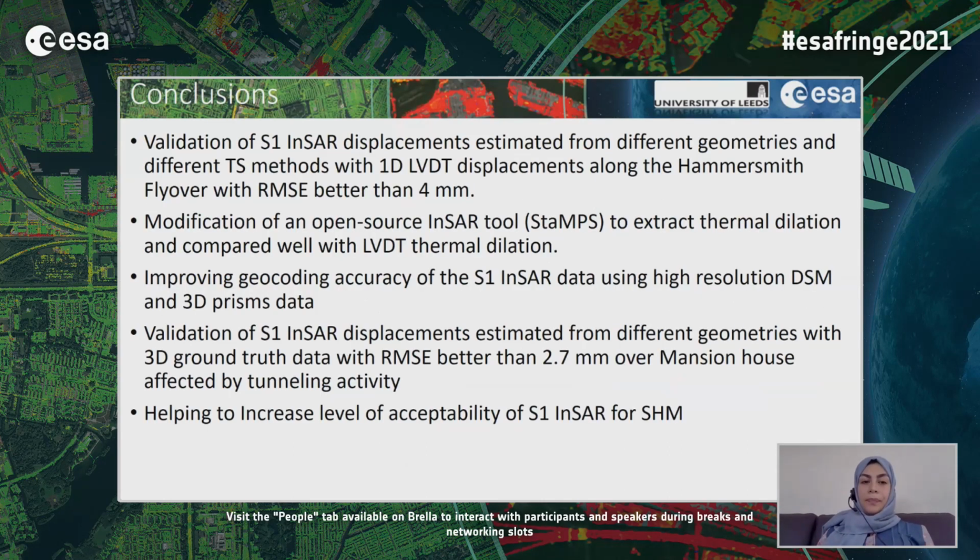So basically we validated Sentinel-1 InSAR in this research for different case studies with different sources of deformation, thermal dilation or tunneling activity, using Sentinel-1 InSAR data with different geometries, ascending or descending, and also 2 different and independent algorithms, SARPROZ or StaMPS, and also using different ground truth data, one-dimensional LVDT or 3D prisms data.